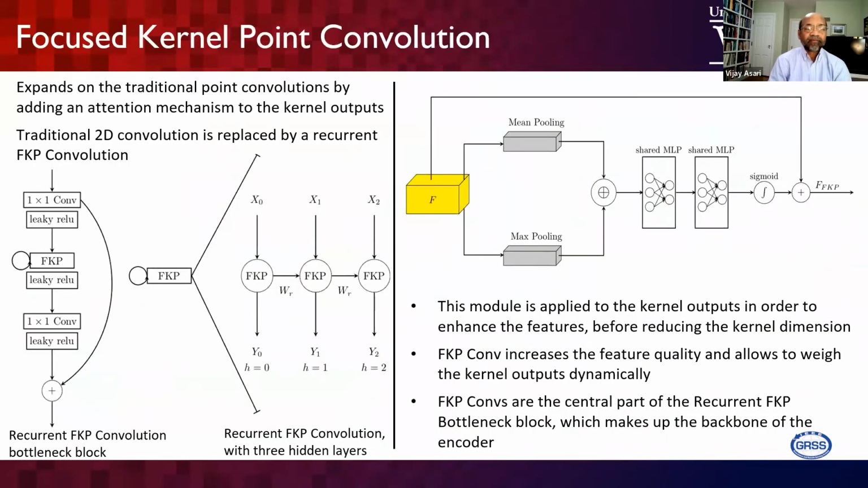The focused kernel point convolution concept is introduced, with multiple rounds of looking. That is where we are looking again: the FKP is repeated multiple times by introducing three hidden layers. Looking again means we are processing it again and again in order to extract better features.